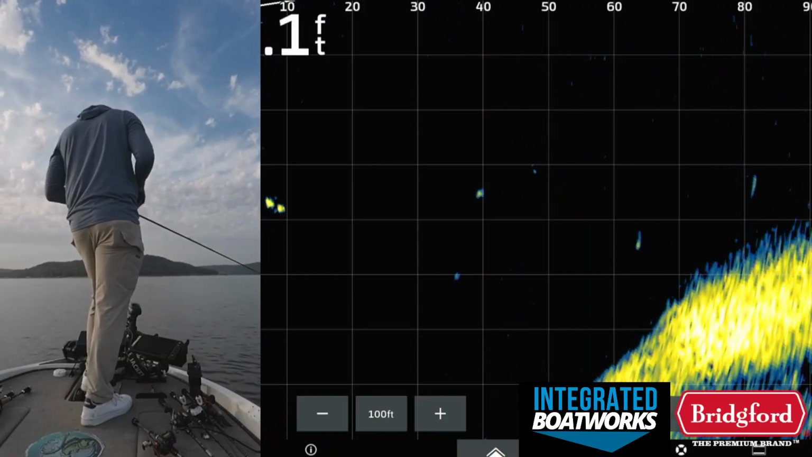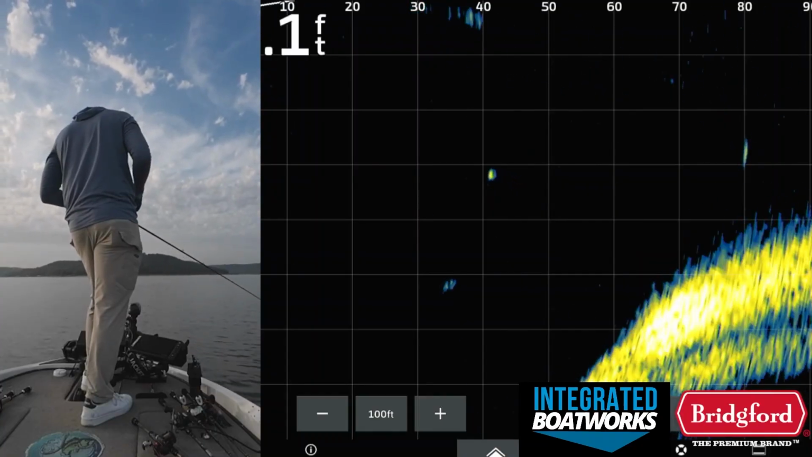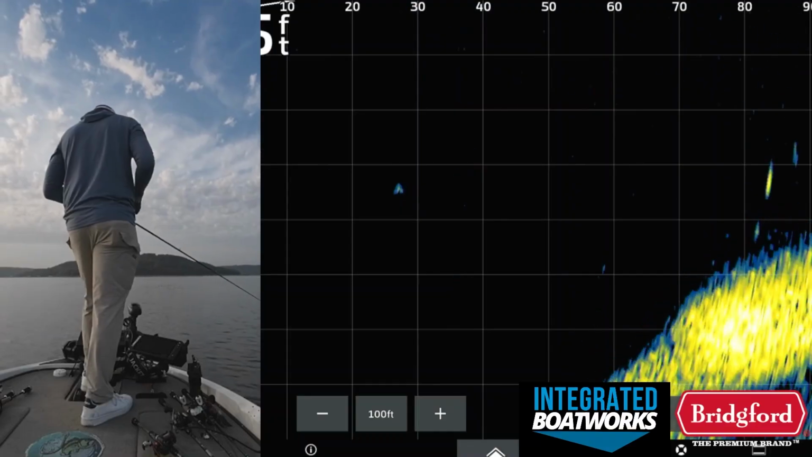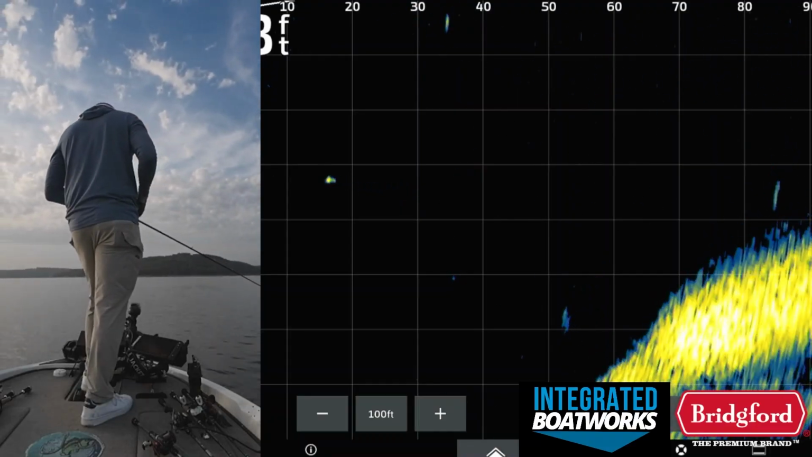On a spot like this, especially if you see all these fish just doing this, you would think drop shot is the bait. Look at all those fish. My goodness.